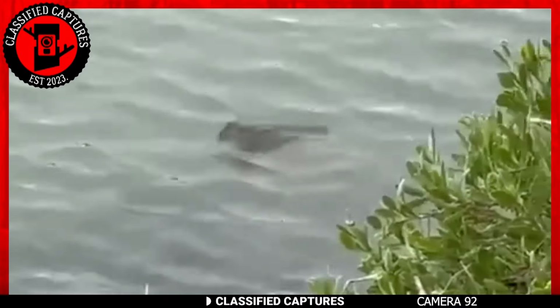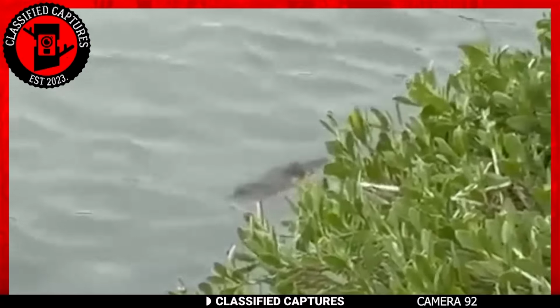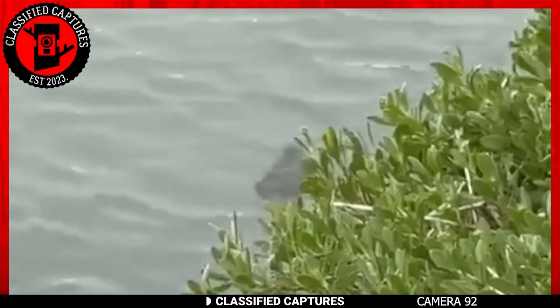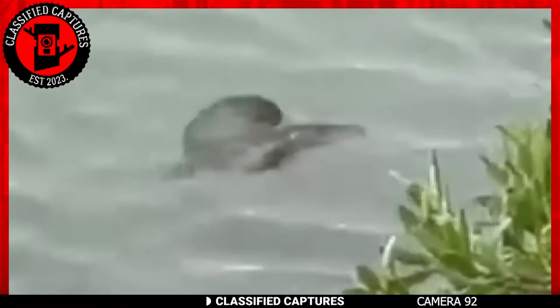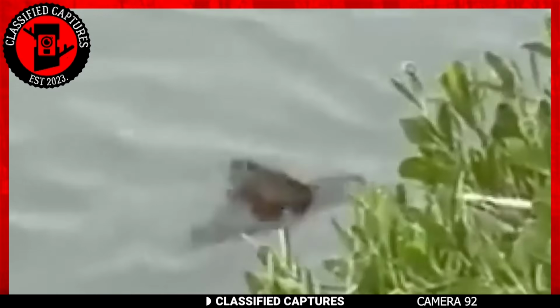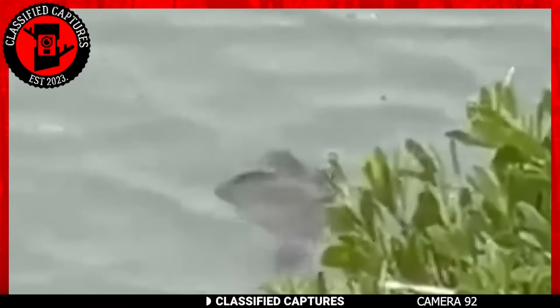Let's take a break from the scary stuff. This strange sea creature was filmed in South Carolina. It looks like a fish with wings flapping in the water. Well, this is not any kind of unknown species. This is a type of sea slug that's mostly found in fresh water.